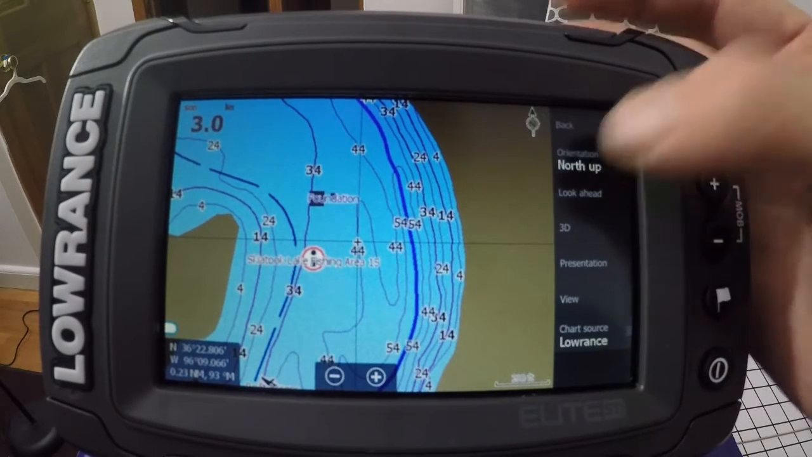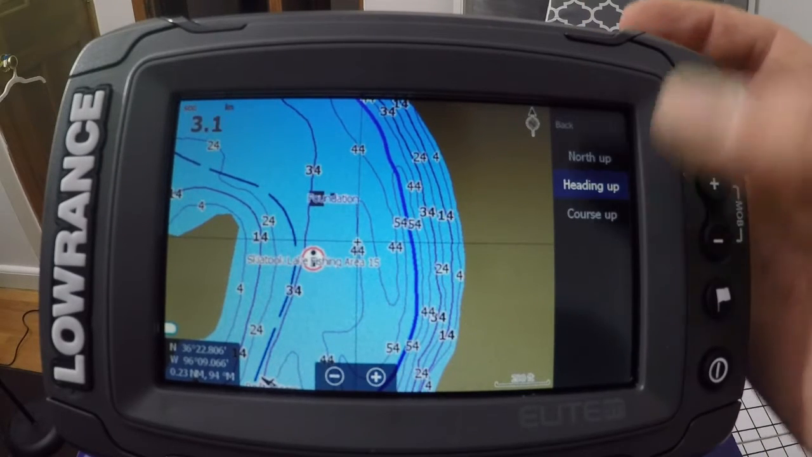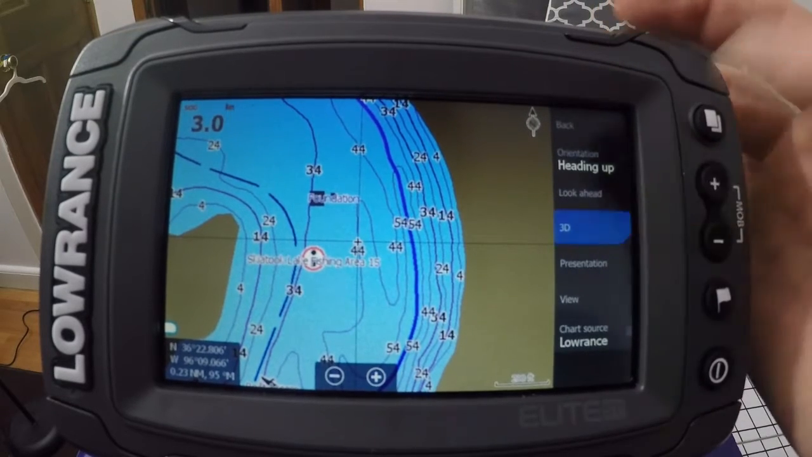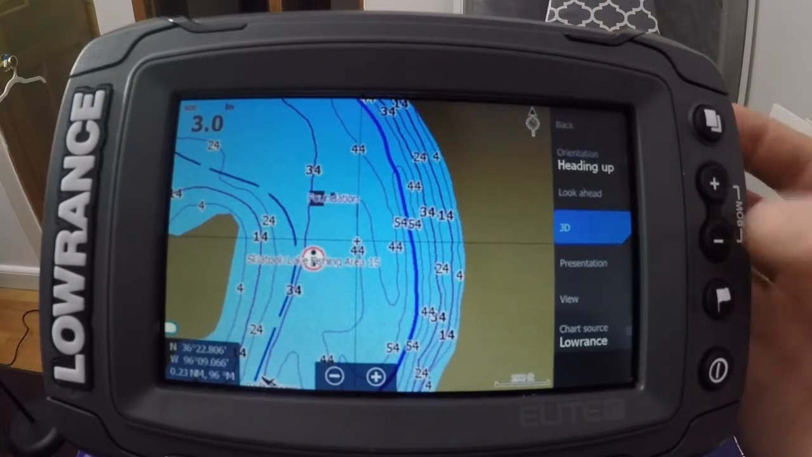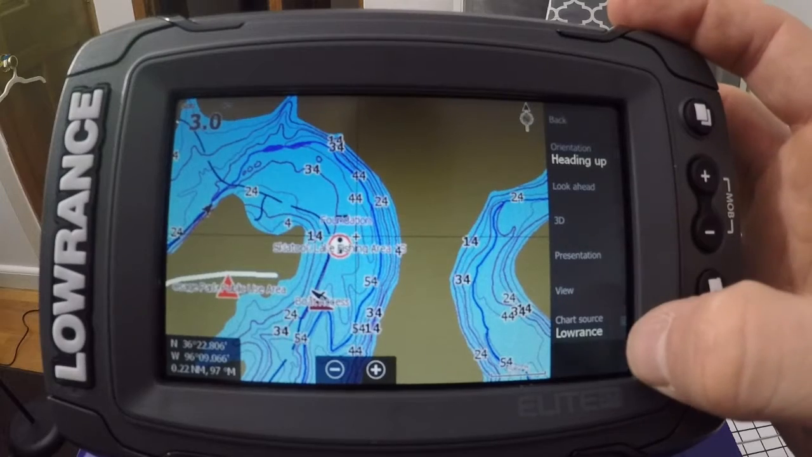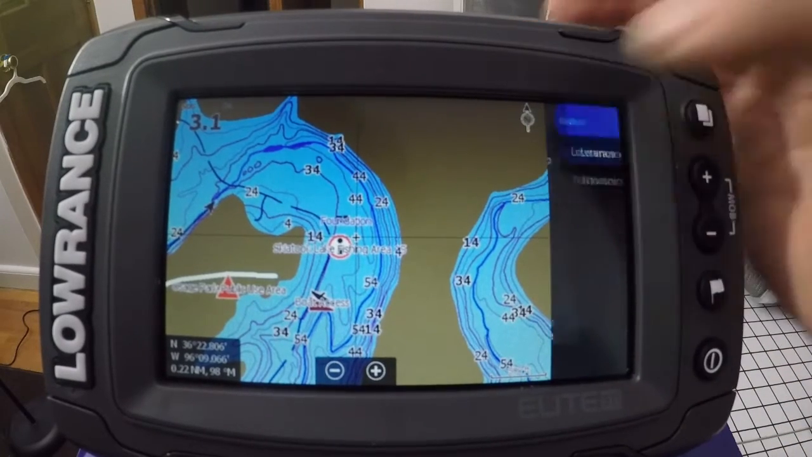You've got your options here on the right hand side. You can go in, put heading up, course up, north up. Obviously we want heading up. Go back. There's like a 3D model that shows you your boat. Zoom in and out. And here you have the option to pick your Navionics chip or the Lowrance.